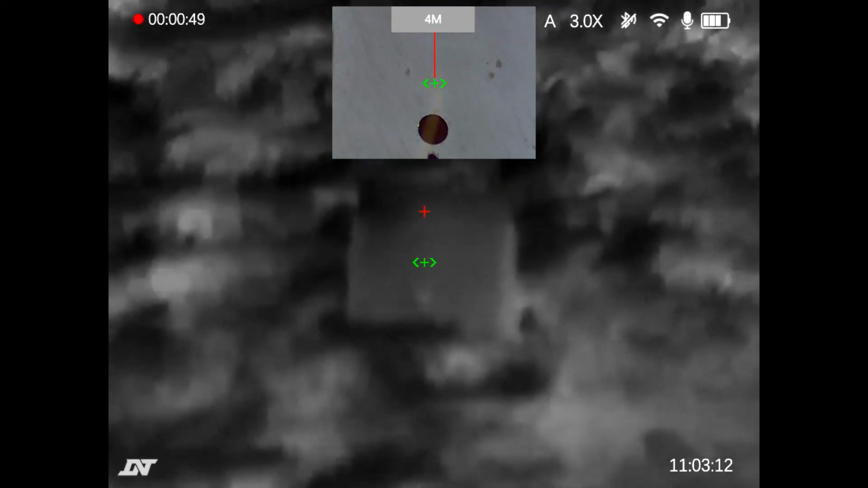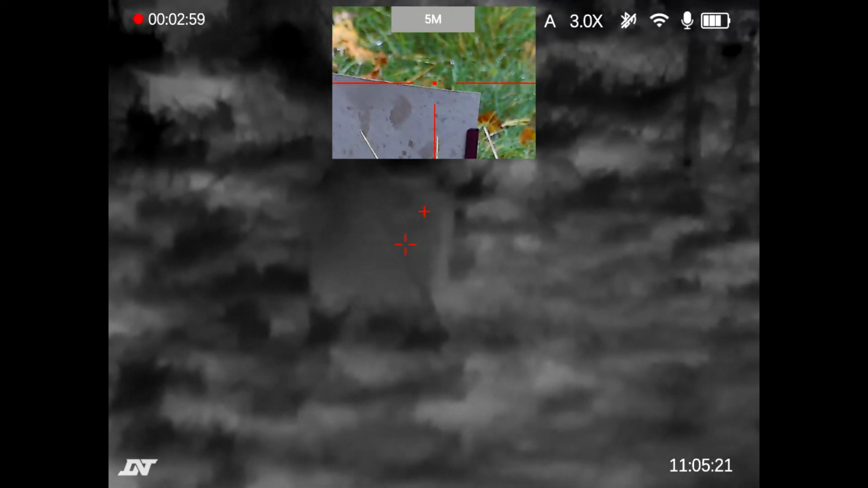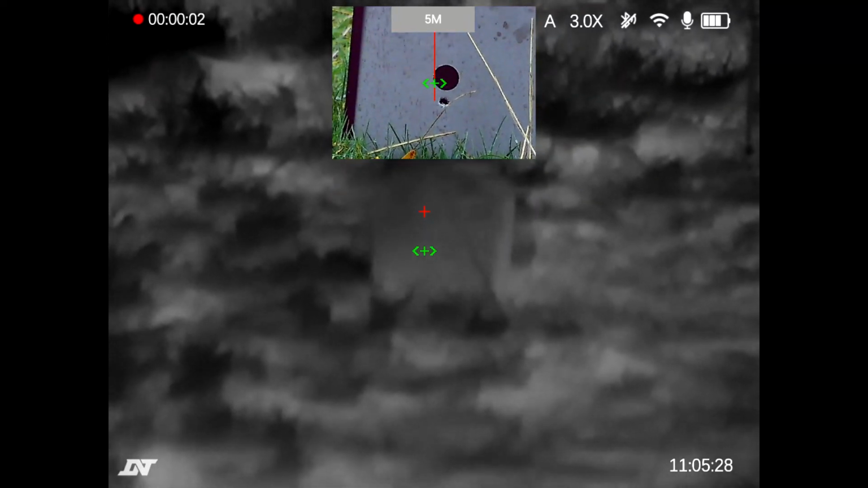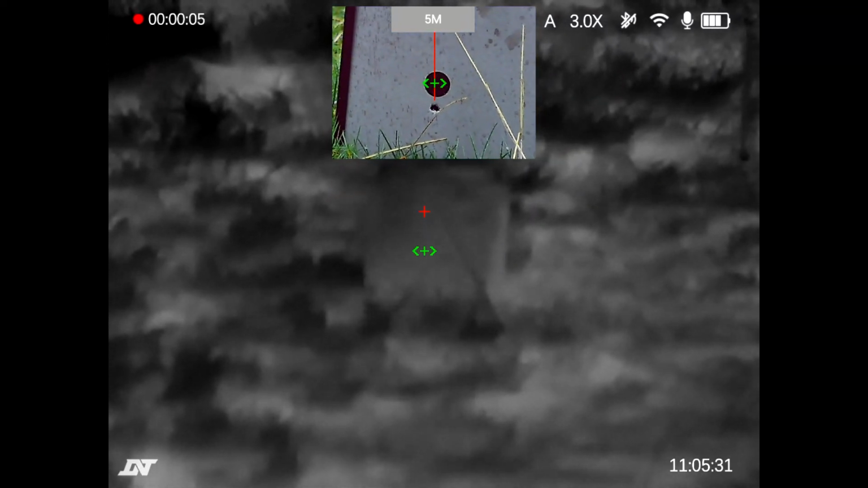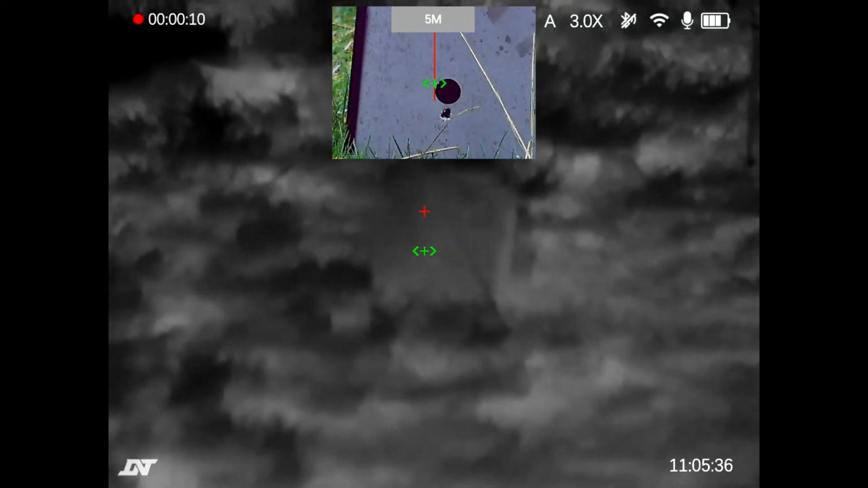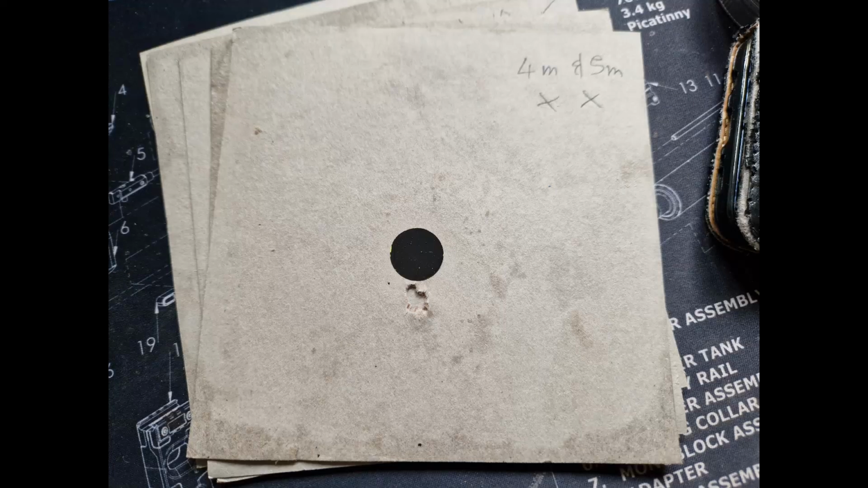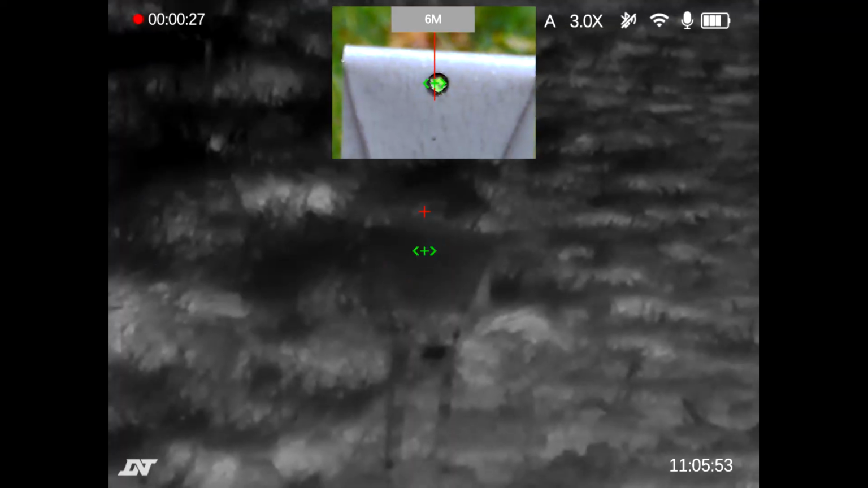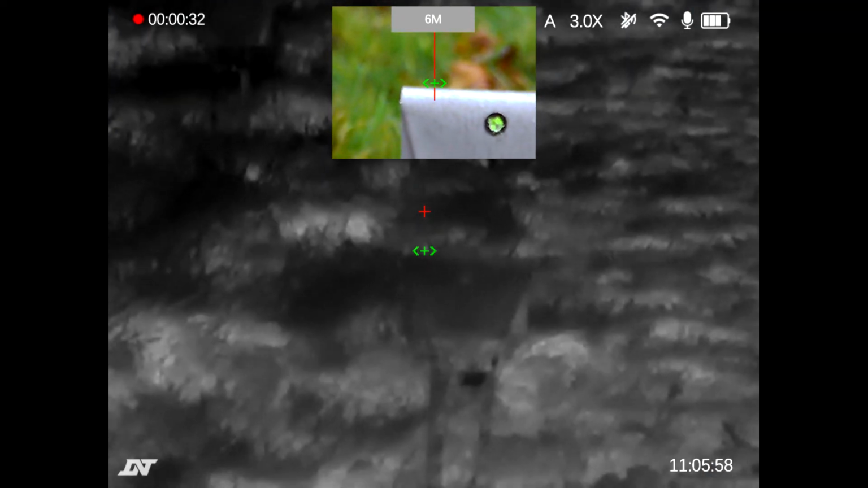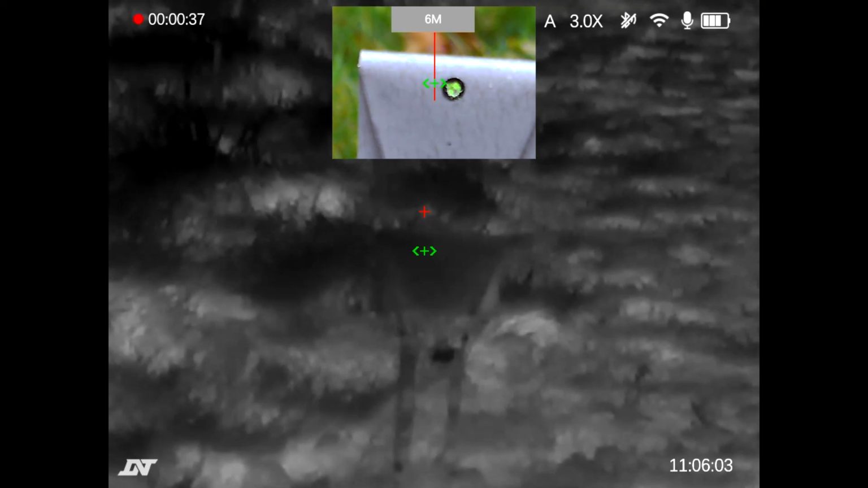So the scope was offering too much holdover at 4 meters and 5 meters. So then I moved the target further back to 6 meters and ranged it, got the LRF, got the ballistic solution. 6 meters holdover was spot on. So I reported back to DNT that I was getting too much holdover at 4 meters and 5 meters. This is the target at 6 meters, and as you can see, the grouping is spot on. Doesn't even reach the edges of the 16mm diameter dot as I rattle these shots off very quickly.